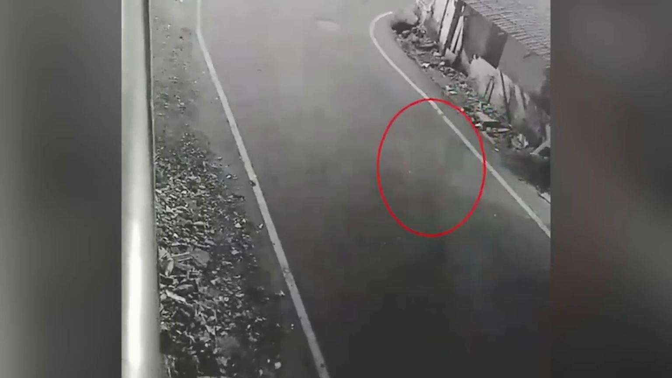Ghost. A woman with her head upside down, and maybe she was upside down too? Well, this is what a camera in India captured. The area was already famous for being haunted by all kinds of ghosts at night, and the video just confirmed the fear of the locals, since there's a chance that it might be just a prank by someone.